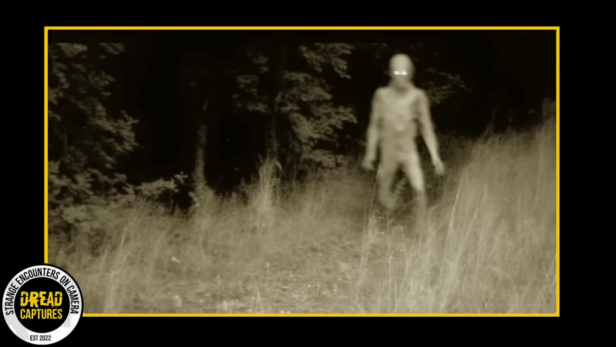Next, let's examine an intriguing image shared by a woman named Audrey. Audrey set up a trail cam in a secluded wooded area, primarily to capture footage of local wildlife. But one of the most recent captures displayed something that deviated from the usual. What appears to be a humanoid figure staring directly into the camera. The odd part? While the rest of the image is quite clear, this figure is noticeably blurry.